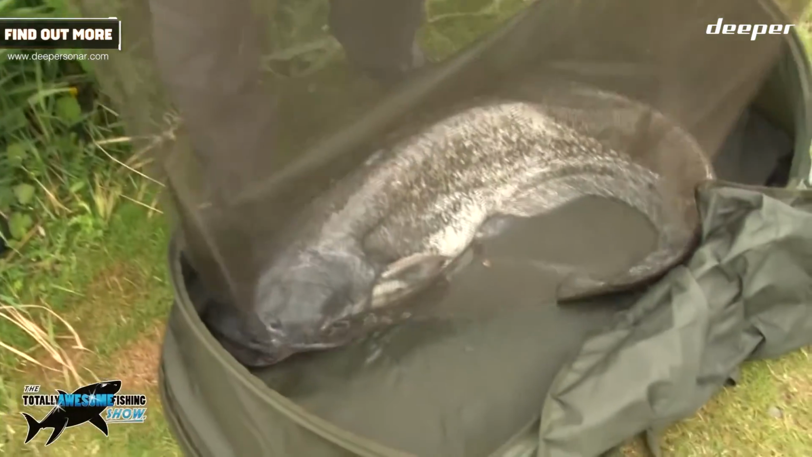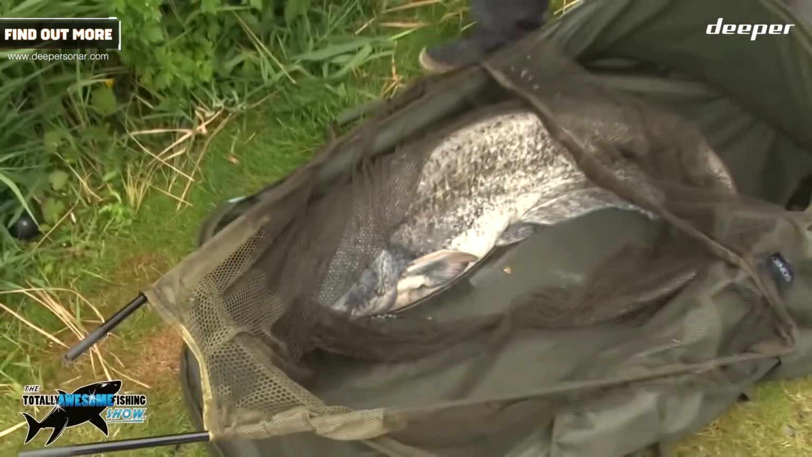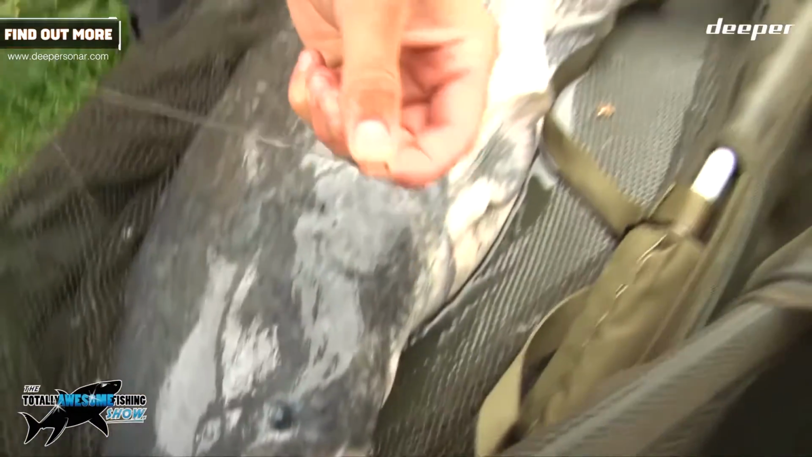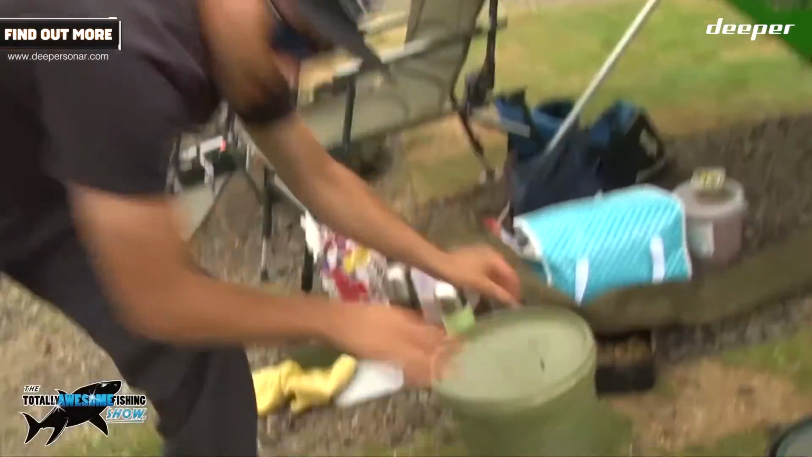Oh my God. Let me get the sling. Where's the sling? Over here. Oh wow, look at the hook, it's nearly straightened, isn't it? Oh no, it's easy. All right. Yeah. They came out really, really easy.